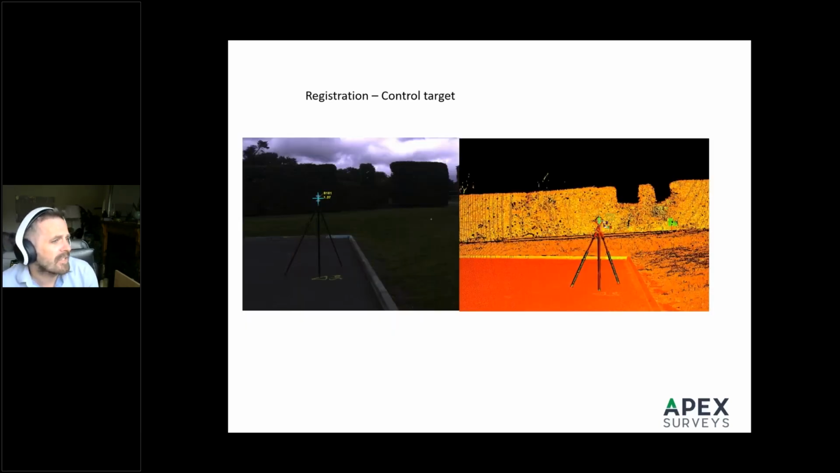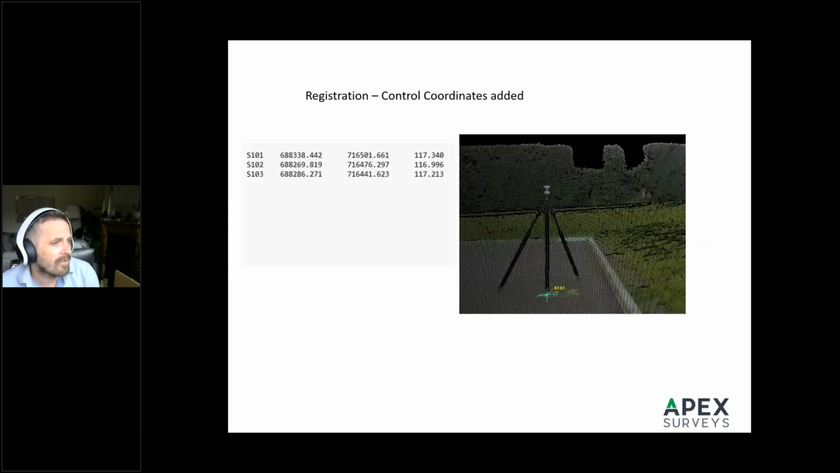When it comes to registration, you have your target set up over a control point and note the height, and then use your coordinates, which would have been observed with GPS or known coordinates. They get added into the control space, and then the whole point cloud can be coordinated.